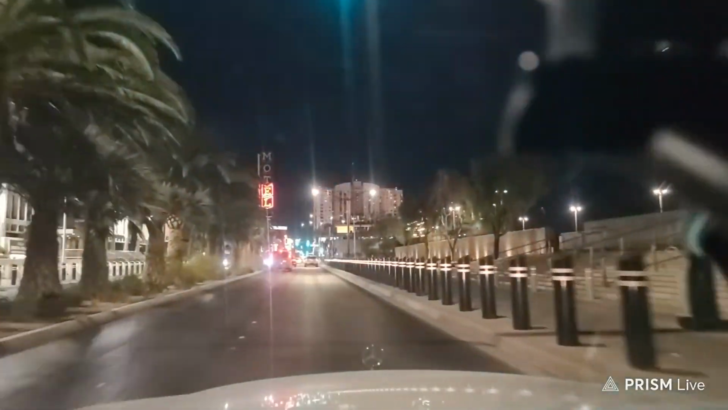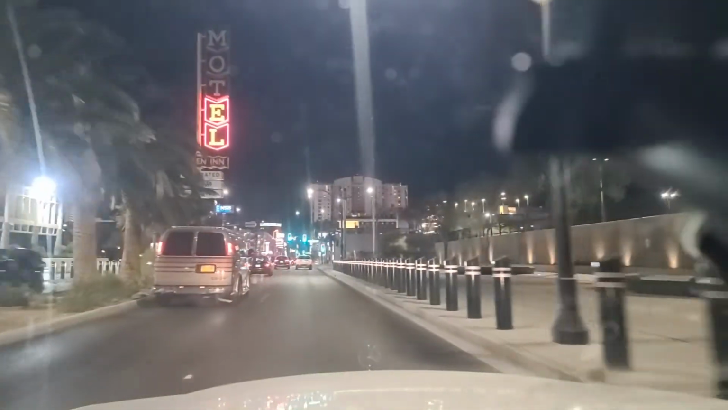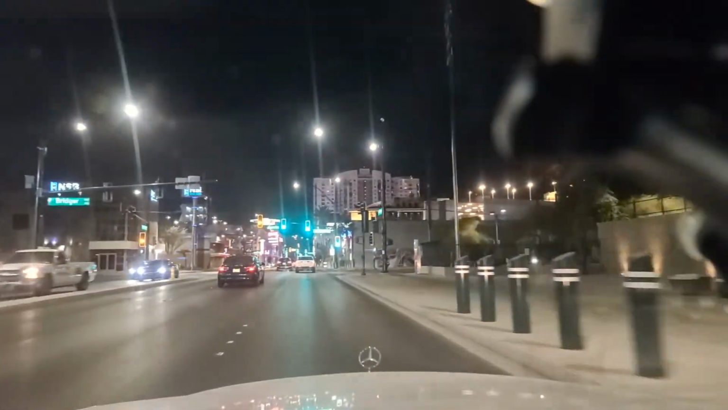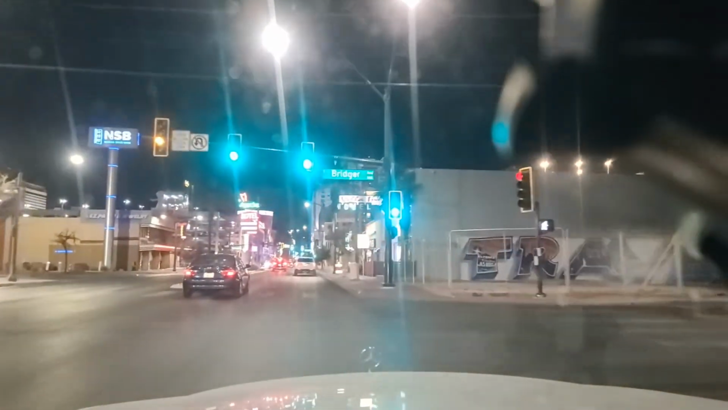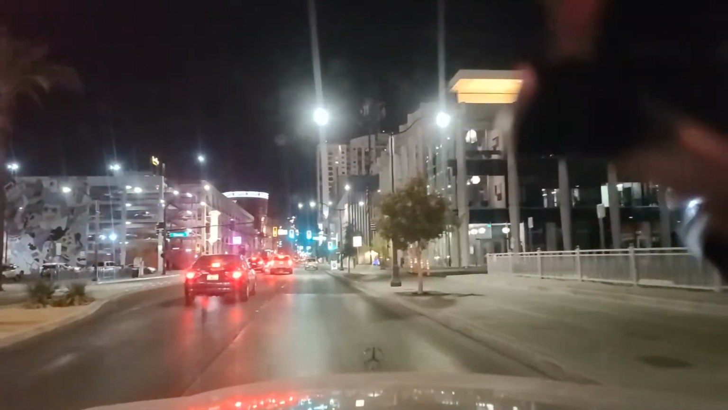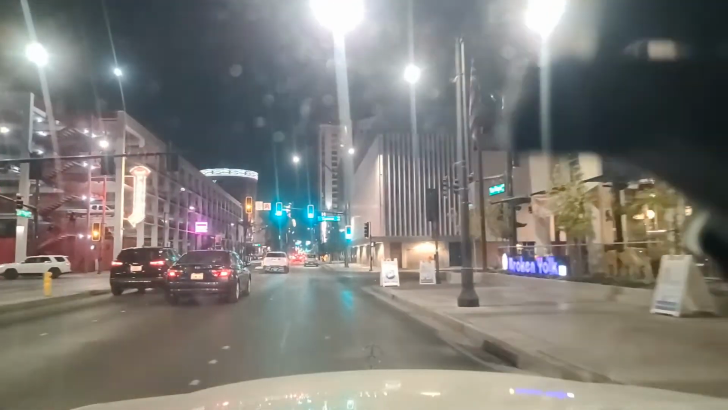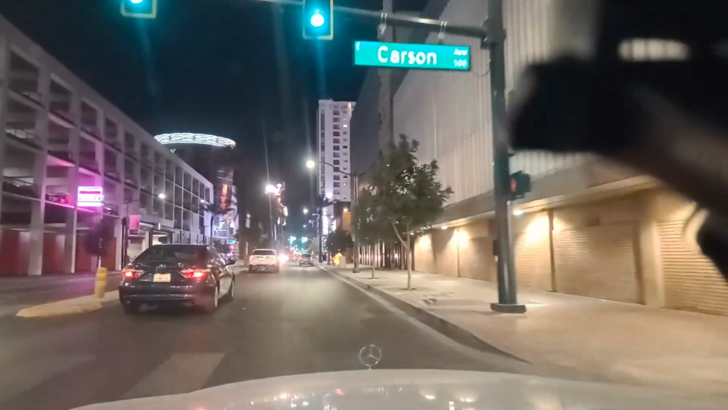It's really not that busy. I didn't think it would be terribly busy down here. We'll see what it's like down on Fremont, though. Bridger Avenue. Apache Motel. So they do what they can to keep you hooked, try and get you down here onto Fremont. Used to be free to park down here on Fremont not too long ago. Those days are long gone now. Passing Carson.